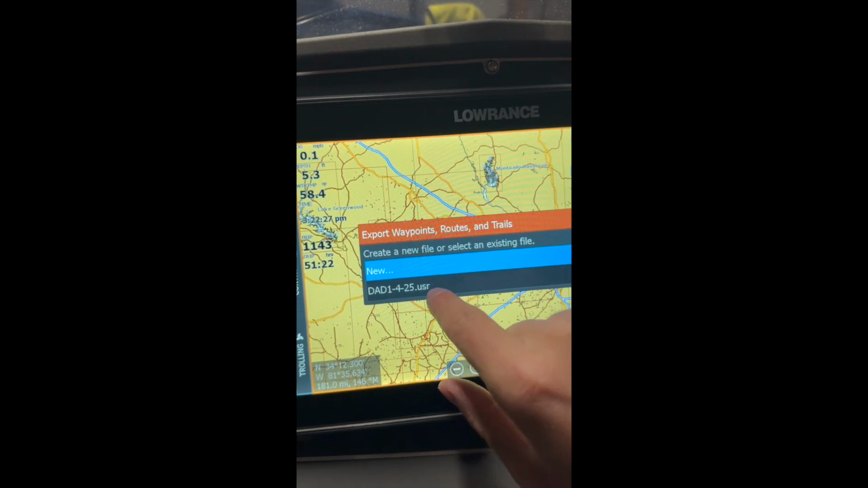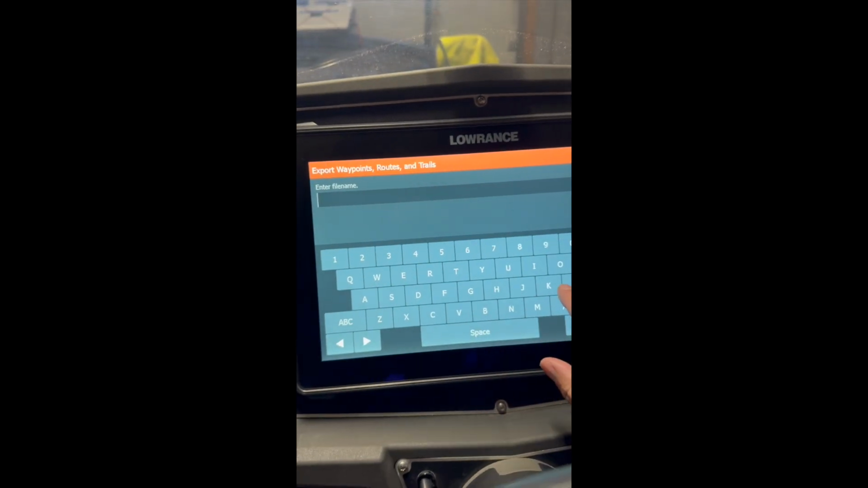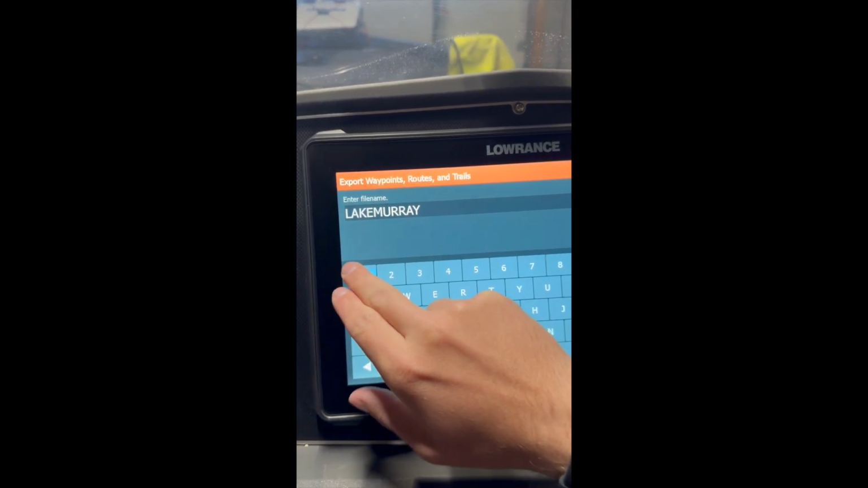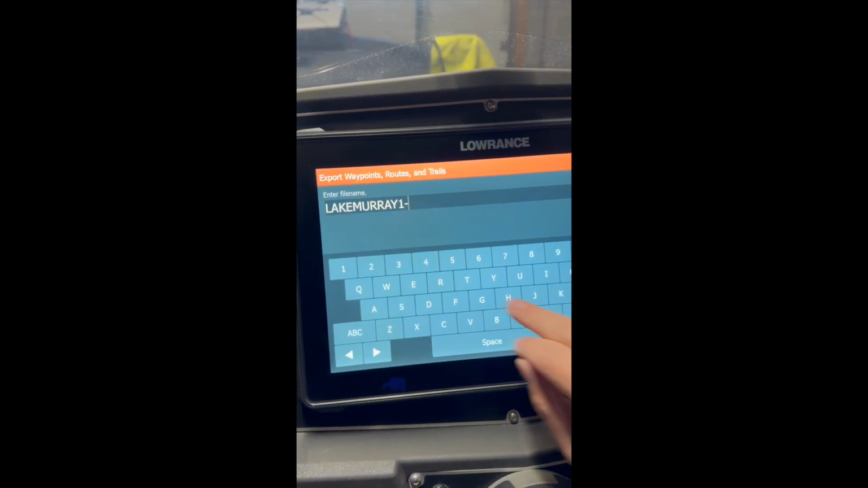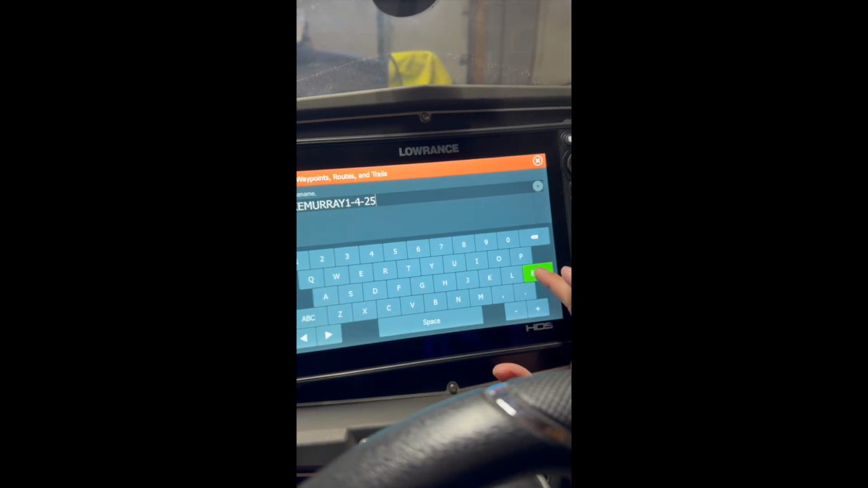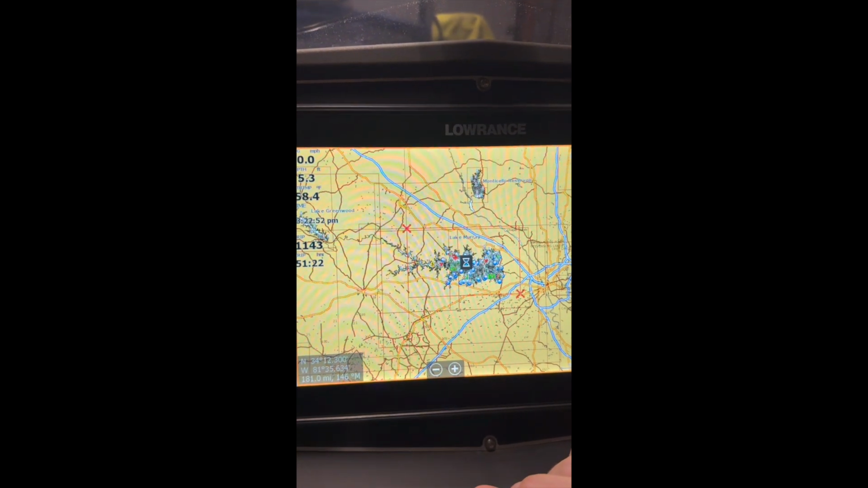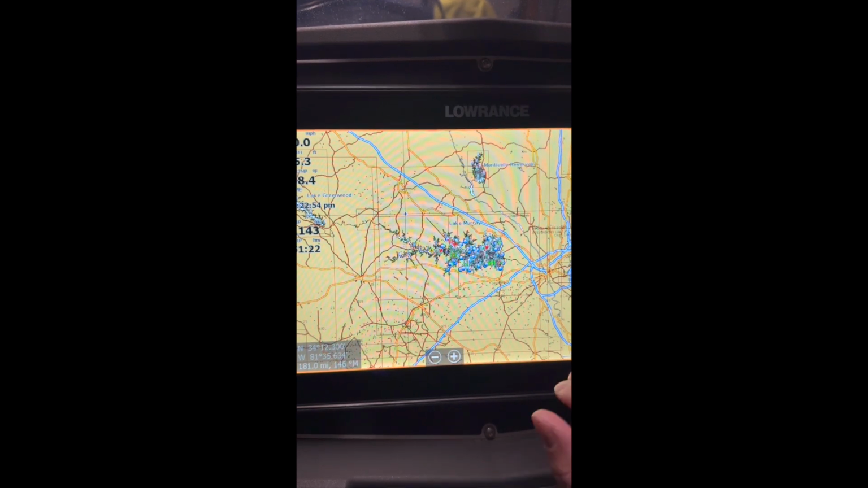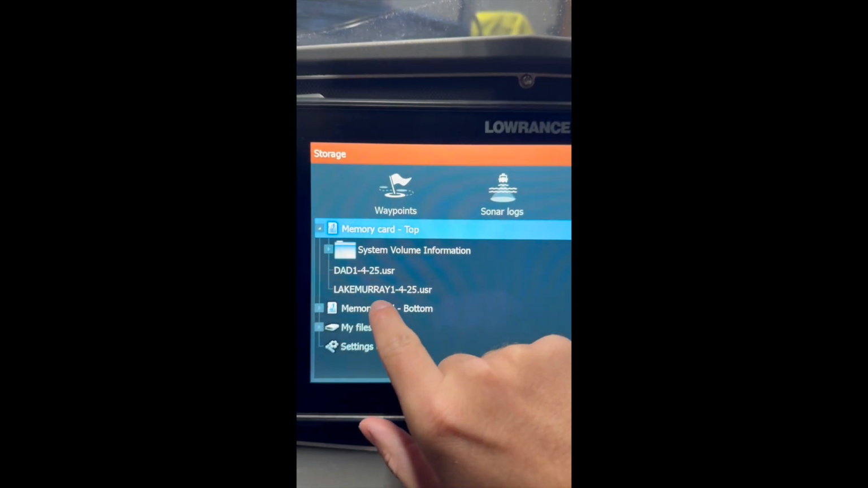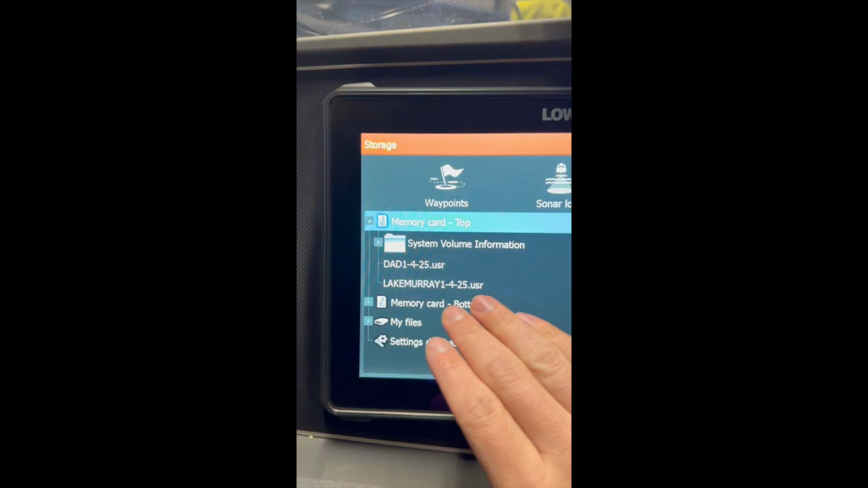And then it'll ask whether you want to overwrite or create a new file. I'll create a new file, and I'll name it Lake Murray 1425. That'll tell me when those waypoints are from. So then I'll hit enter, and you can see the hourglass here, it's working on that. And that will finish up in just a second. Then you can go back to storage just to make sure, memory card top, and you'll see that. I'm actually gonna go through this fish finder, and everything that I wanna pull off and separate, I'm gonna do that way, right?